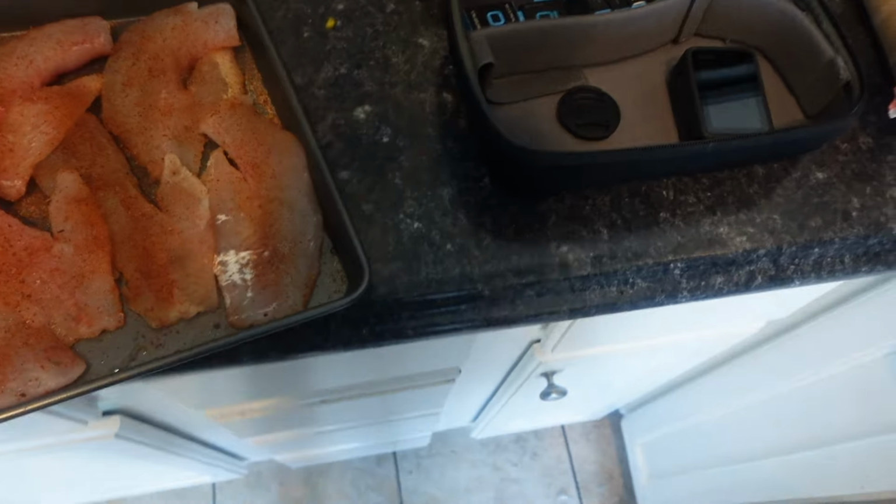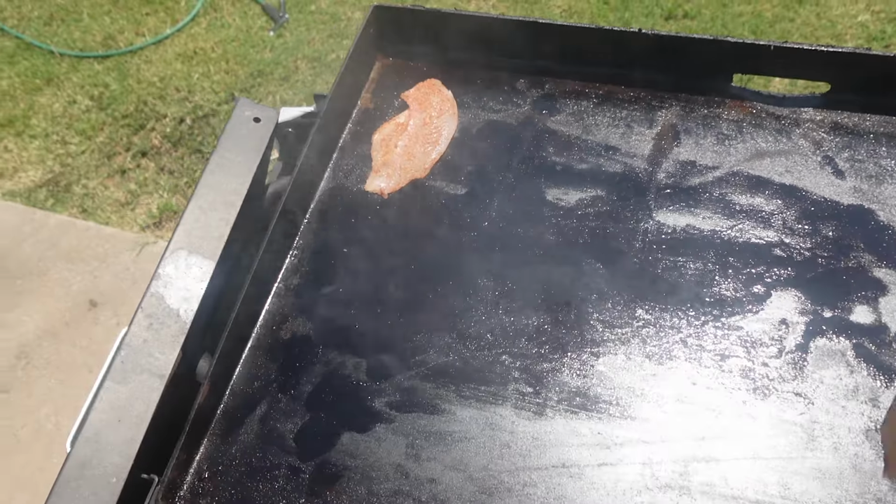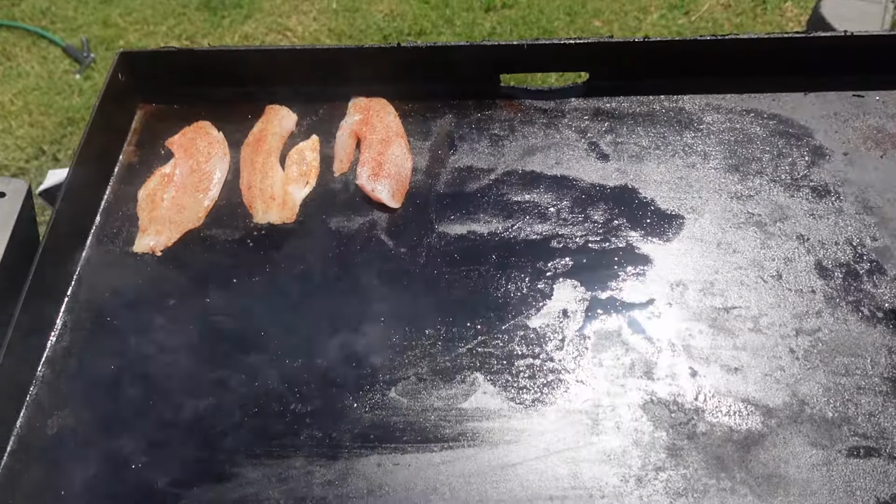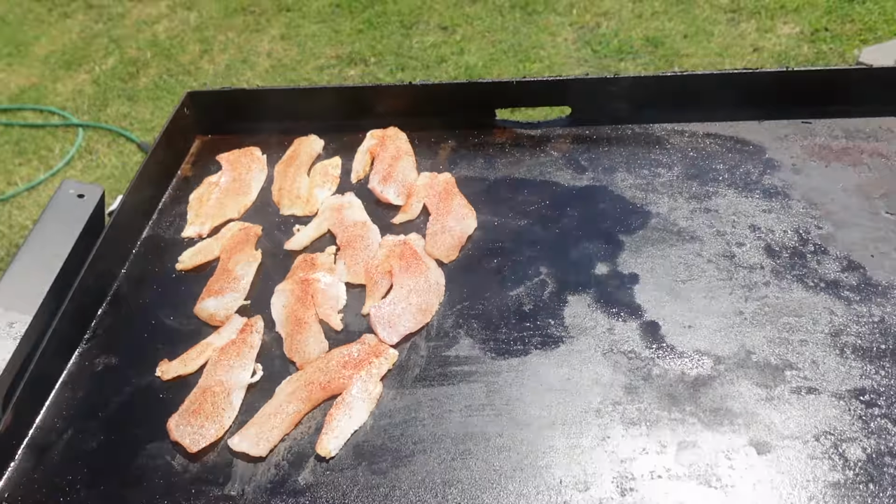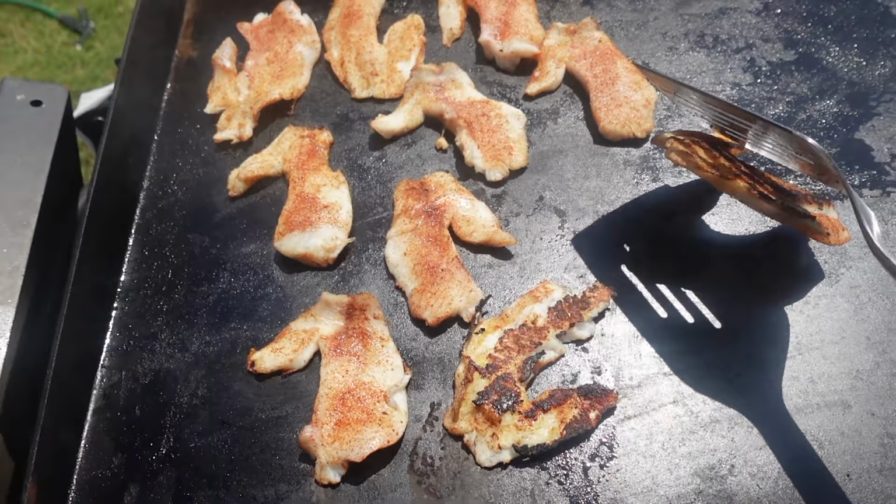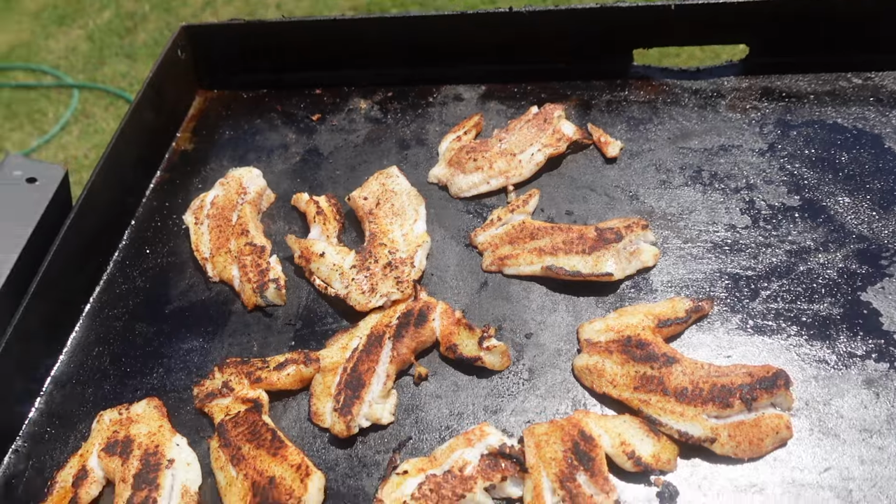So I'm gonna head out there and throw the fish on. Right here, I'm gonna add a little bit of oil. Let that cook pretty good on one side and crisp up, and then flip it over. Get the other side. I'm gonna flip one over and see if they're ready. Oh yeah. Money. Look at that. Blackened crust and everything.